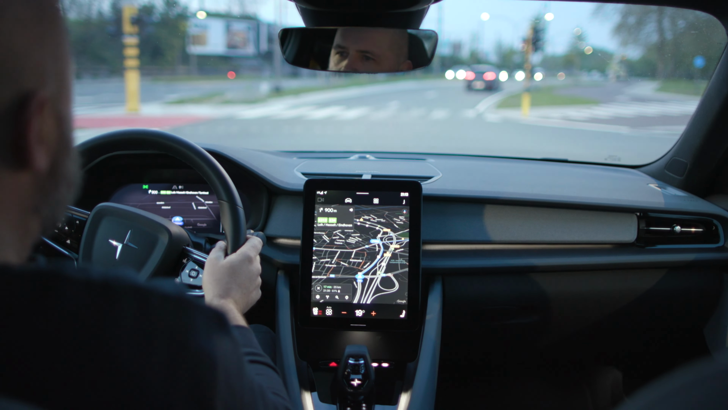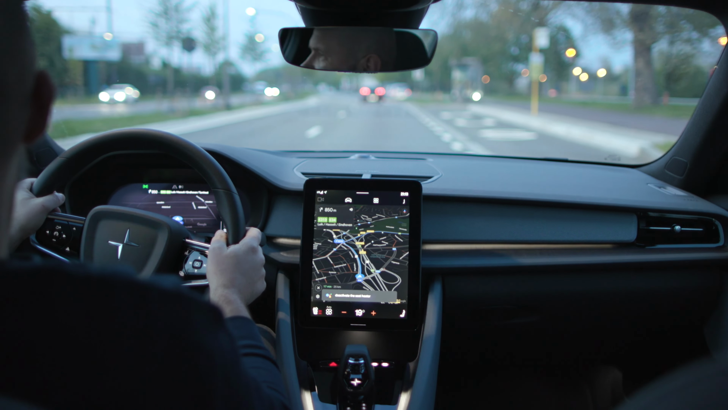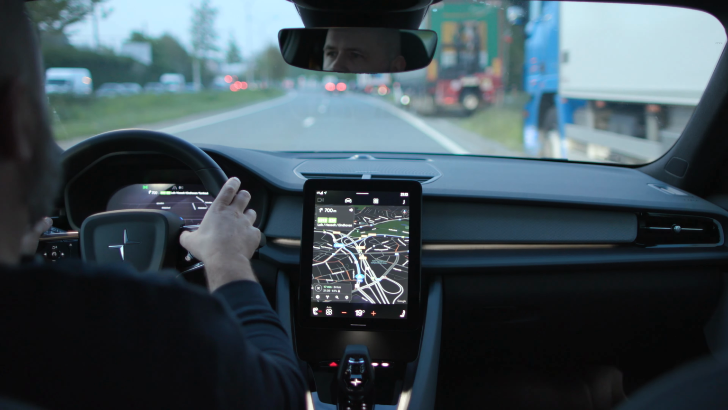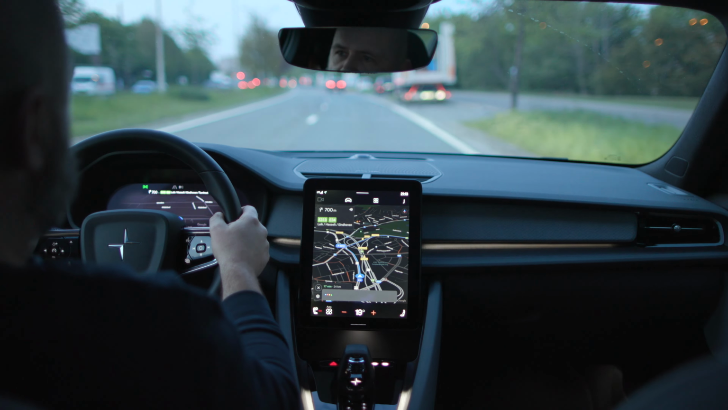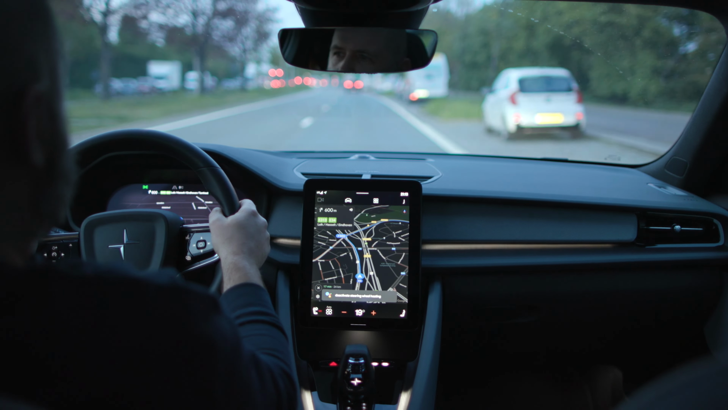Hey Google, deactivate the seat heating. Okay, turning off the seat heater for the driver. Deactivate steering wheel heating. Alright, turning off the steering wheel heater.